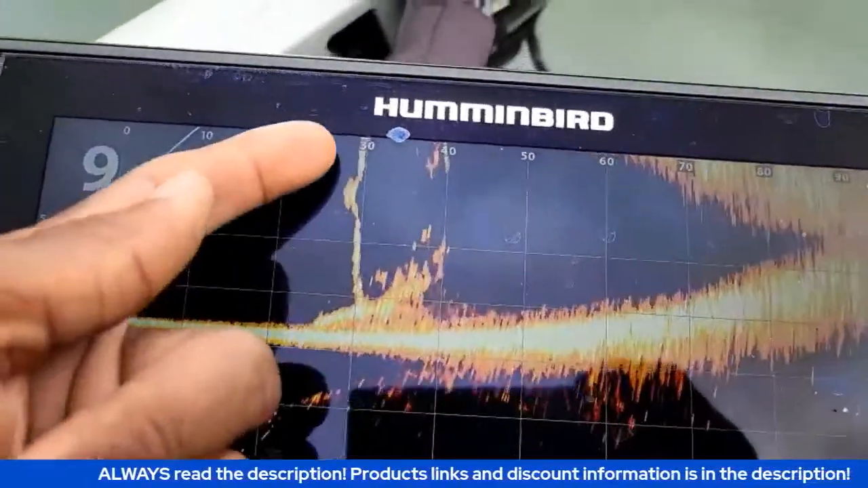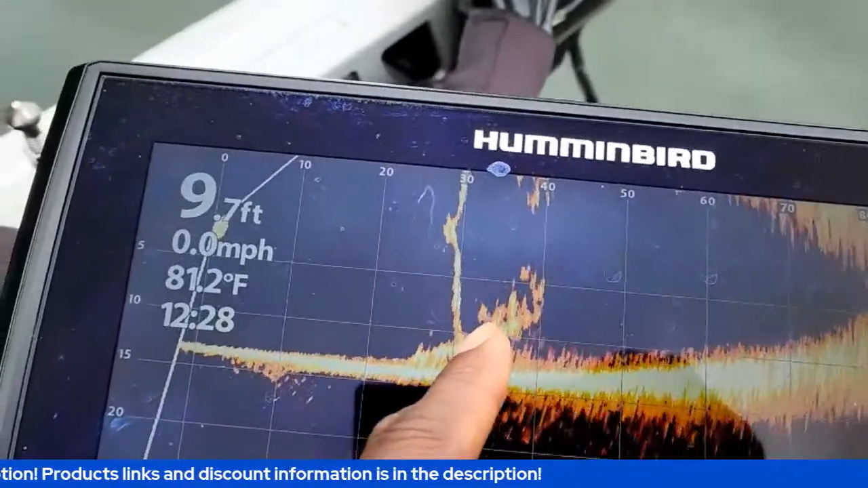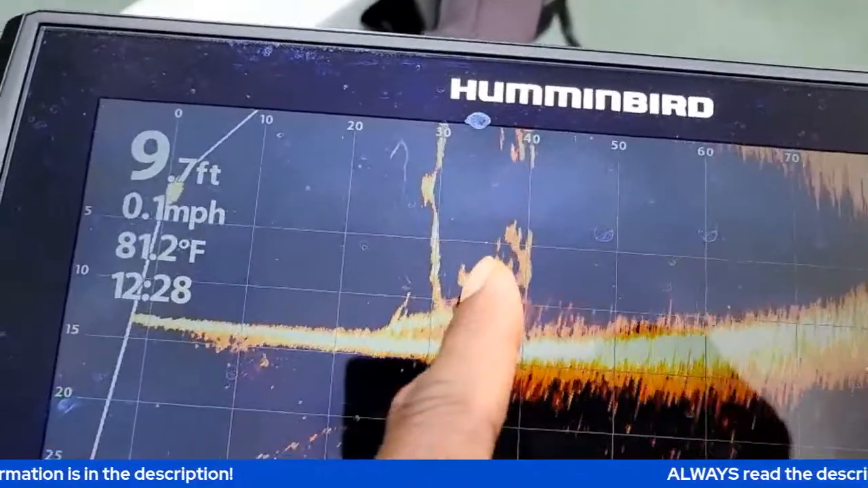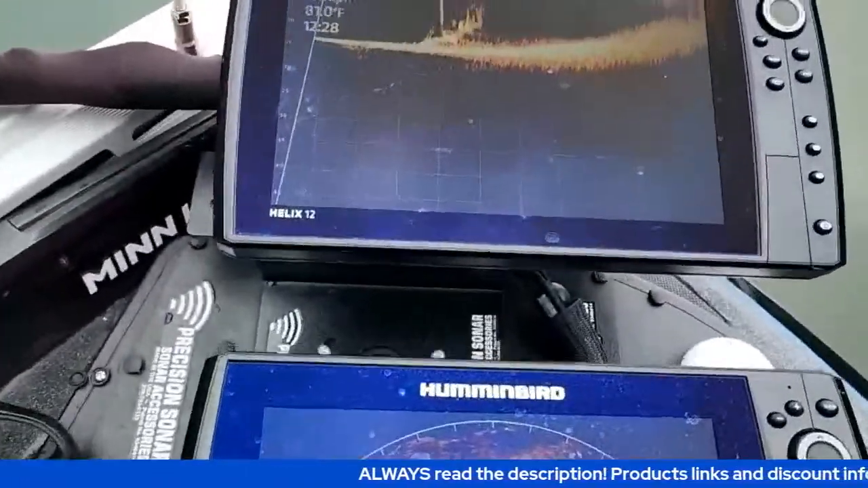All right, so looking at that stick up right there, you can see that coming all the way up. And right in there, you can see a fish. See that fish moving around? It's kind of swimming around down there. And then you see some other structure right there. And what I'll do is just take my trolling motor.